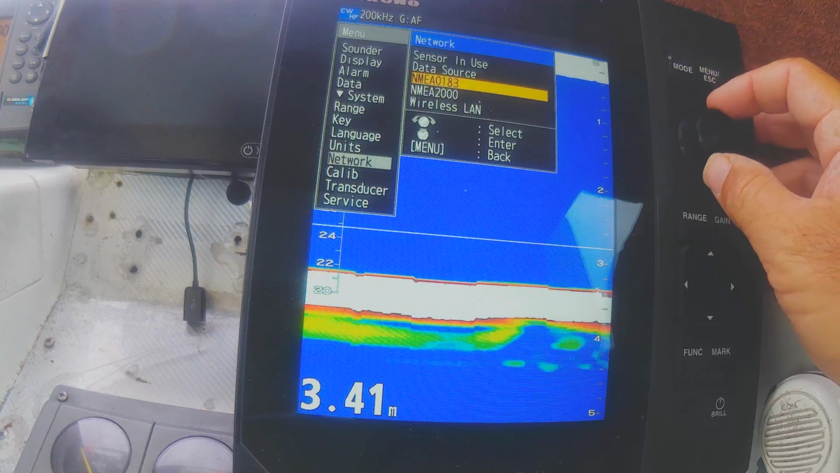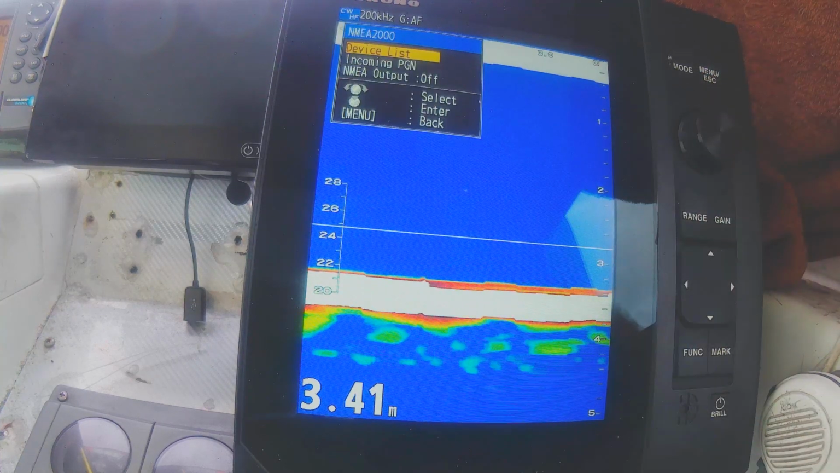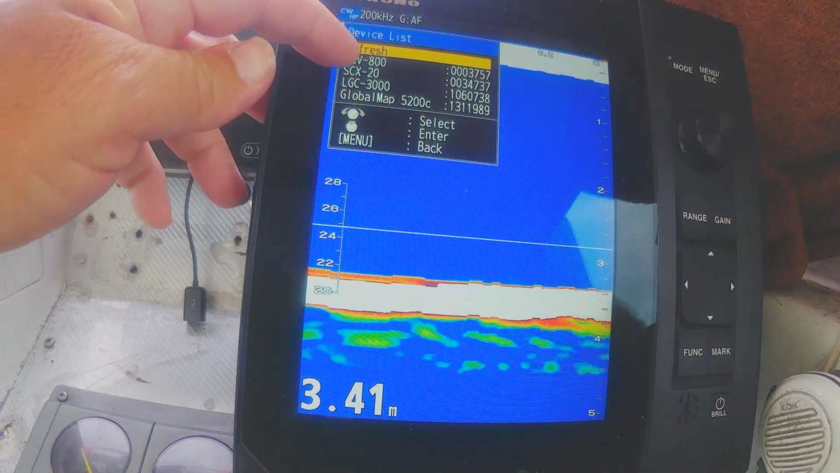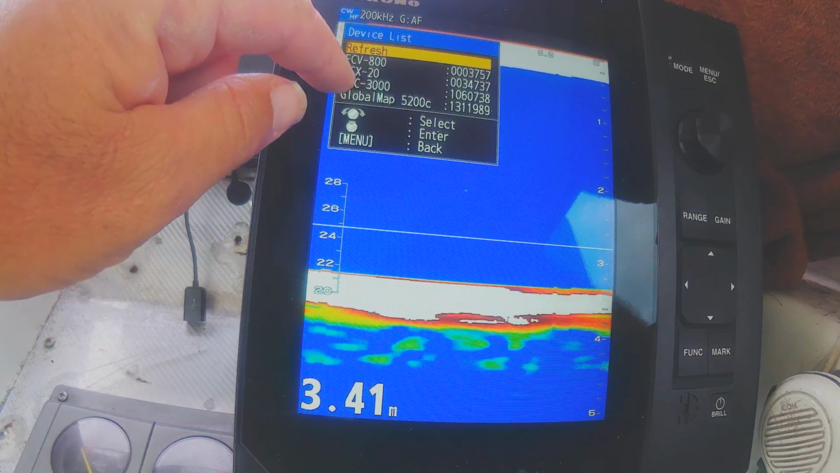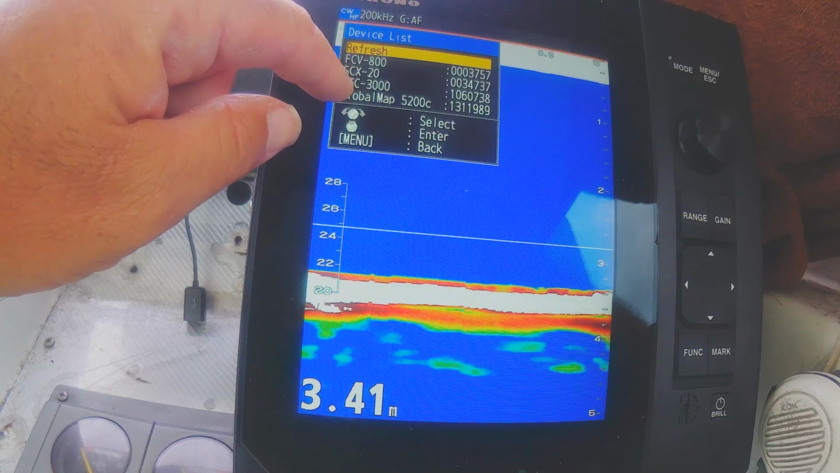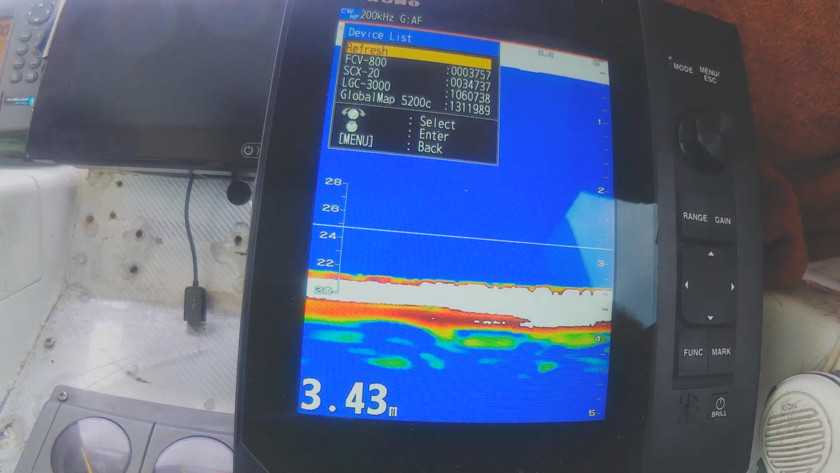Not connected on an NMEA 183 network, but I am on the 2000 network, so you can go to device list, and we can see my FCV-800, my sat compass, and I've got a little old Lowrance LGC GPS aerial there, and a Global Map GPS plotter.